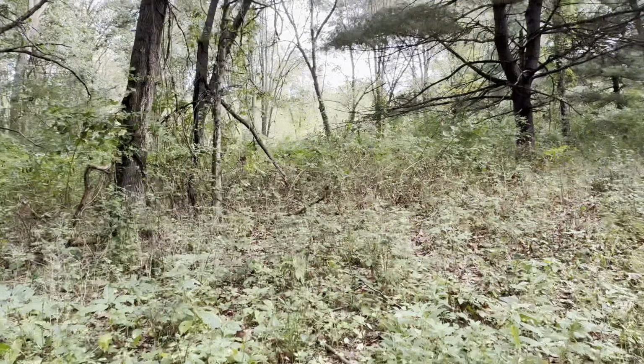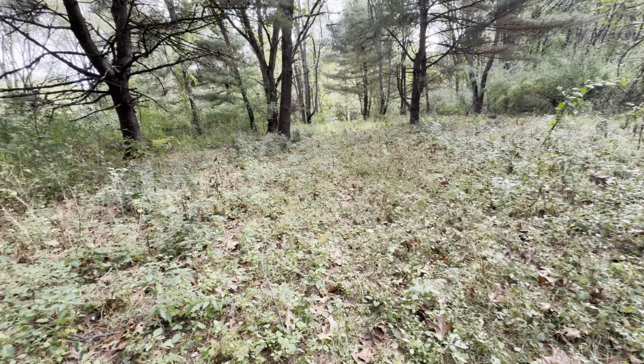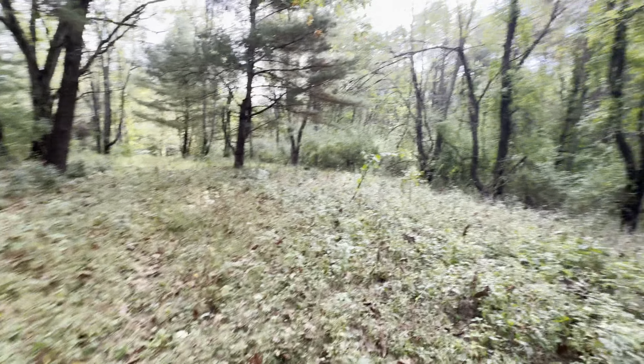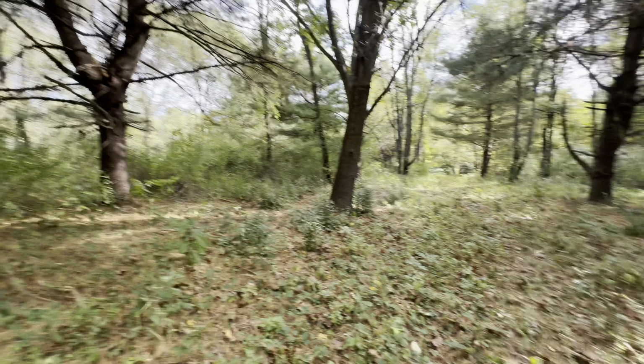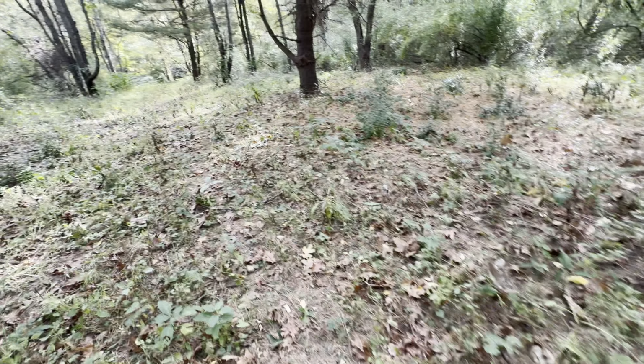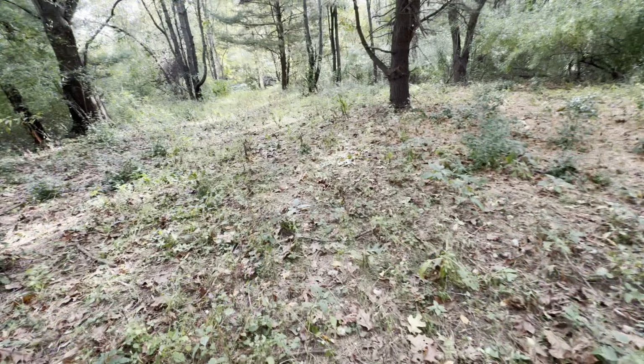Never got to see them because it's so thick, but I think we're gonna find a good runway in this open area. This is where we're gonna hang the camera just to see what's moving in and out of this thick stuff. About, I don't know, 800 yards that way is a big field, and I know the deer are gonna be traveling through all this stuff to get out to that food source.